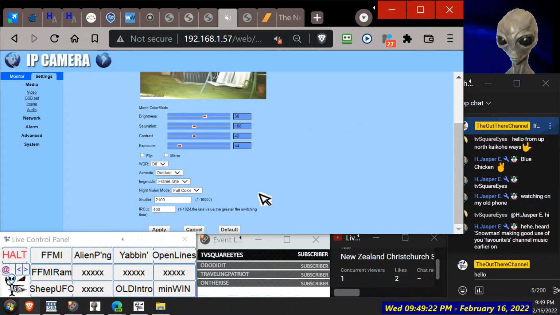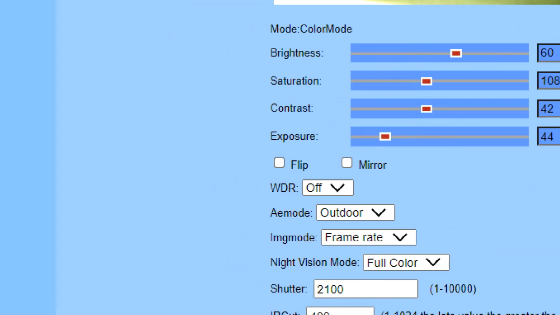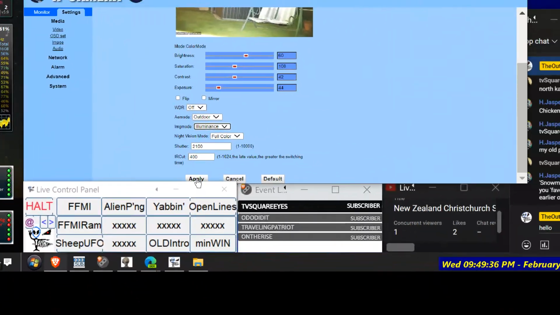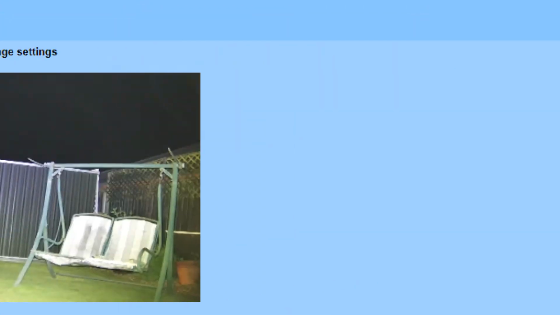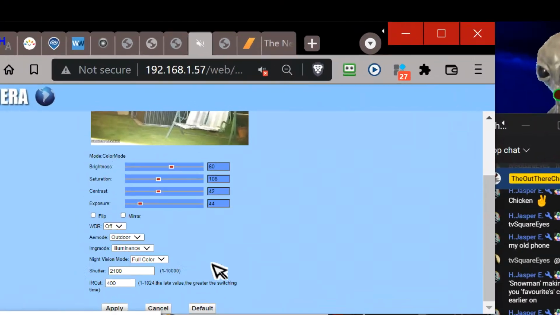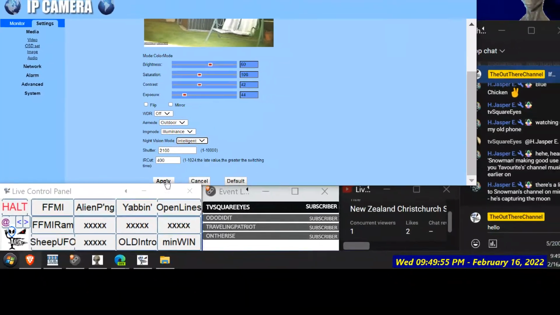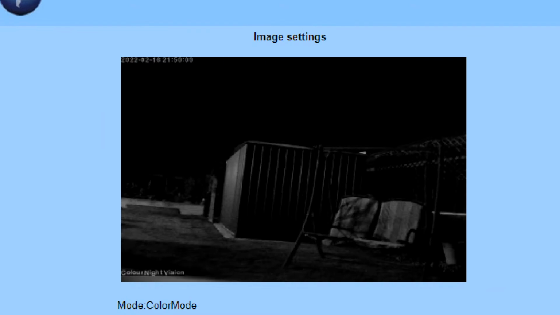So yeah, what's the difference between frame and luminance? If anyone can find that out for us, let us know. Image mode. Does that mean for photos only, maybe? Let's switch it to black and white. Oh, we've got intelligent. Let's see what that does. Intelligent. Okay.